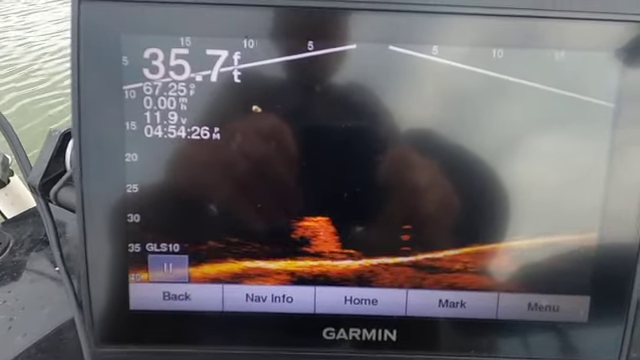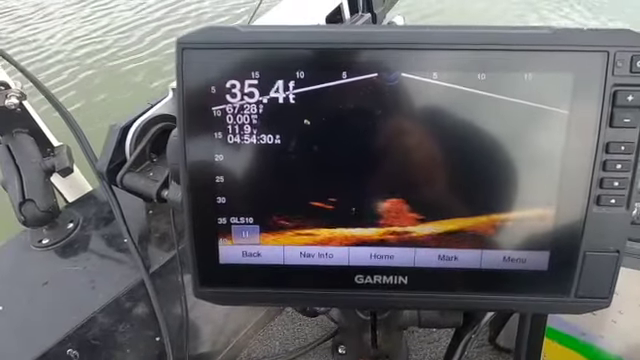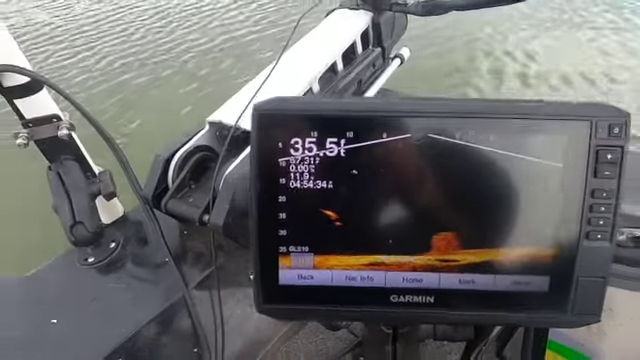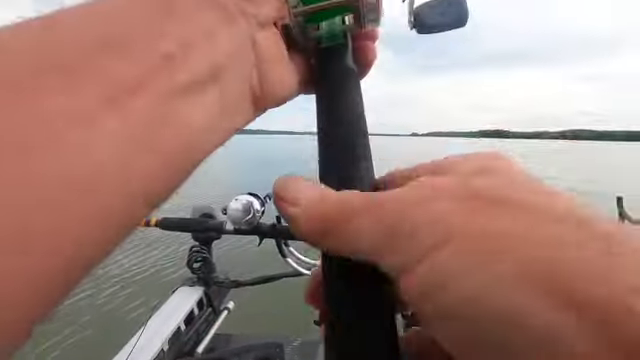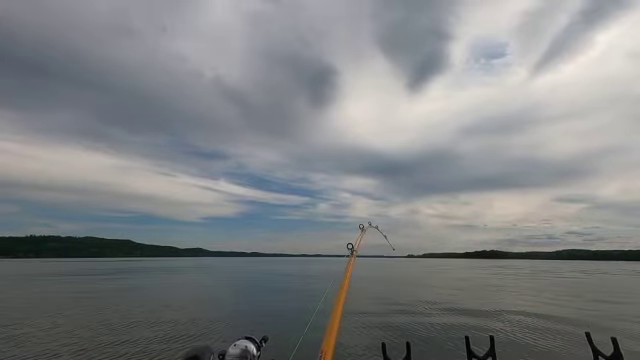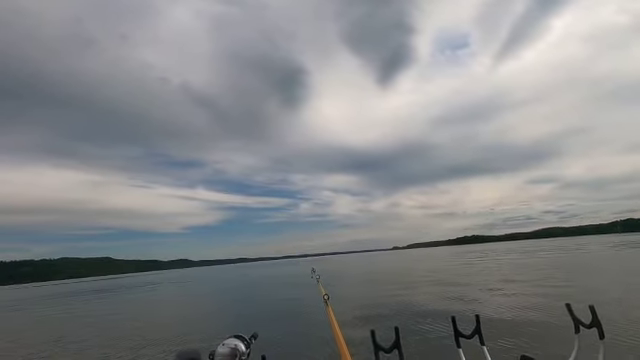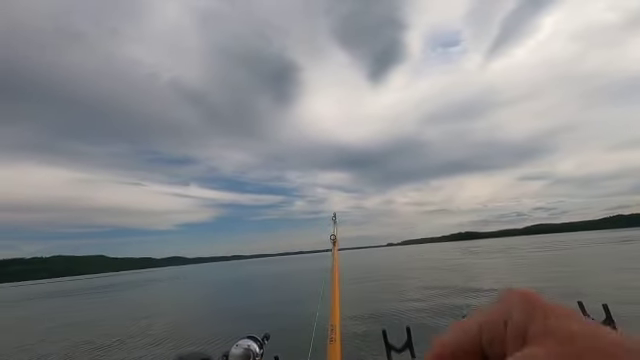We got a bite on the other pole over there. And there it goes. He's pulling my sinkers and all that with it. Let's get him. Man, this is terrible. These hooks are absolutely worthless.